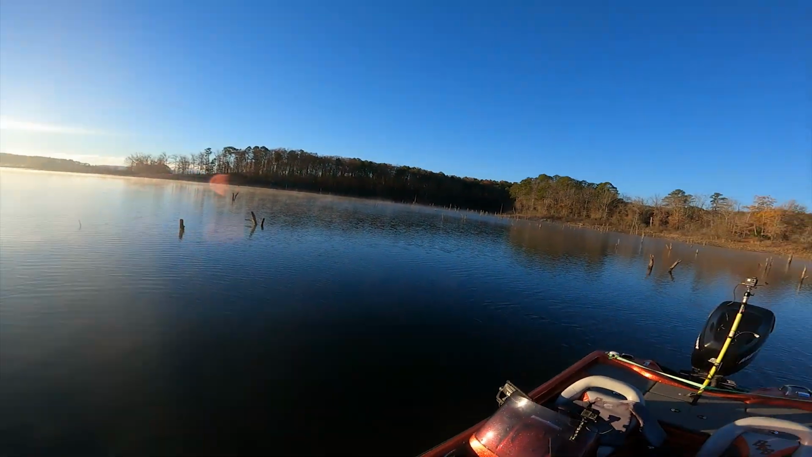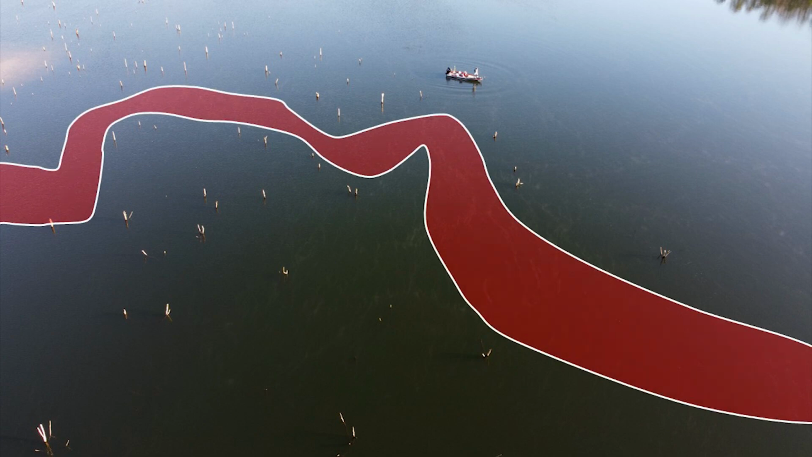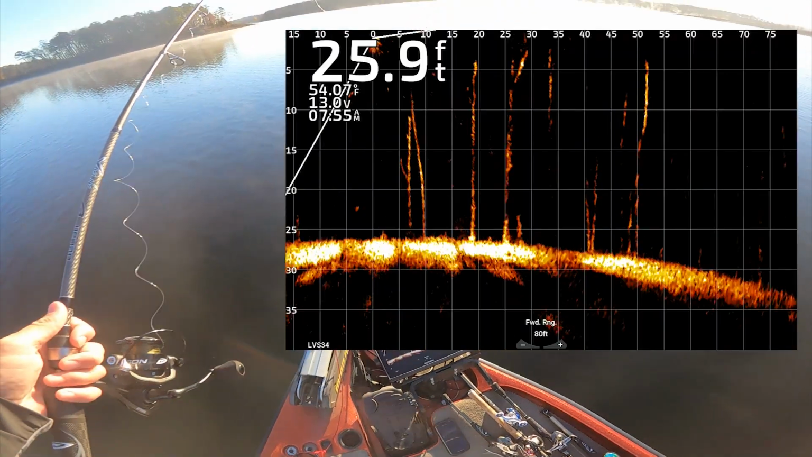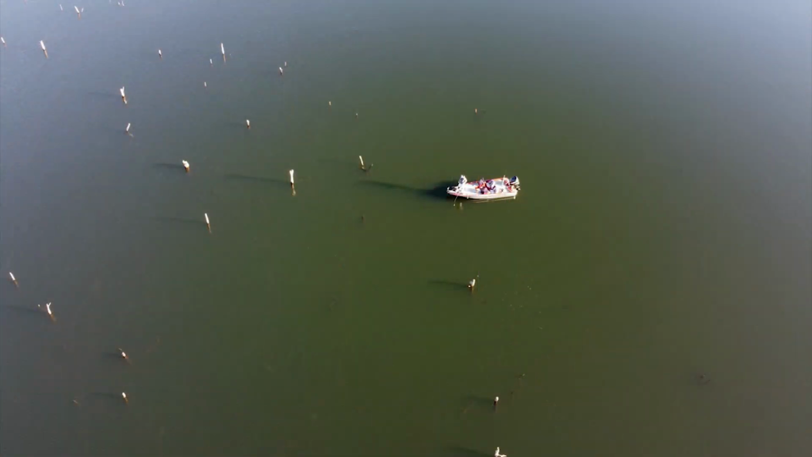You can't see with the sun, but it showed another creek coming off here and there was a bend up here. I didn't just stop here for that, but I saw a bait fish up here on this little area. And I was just like, hey, that could be a potential little deal, right? And then I saw the wood was thicker.